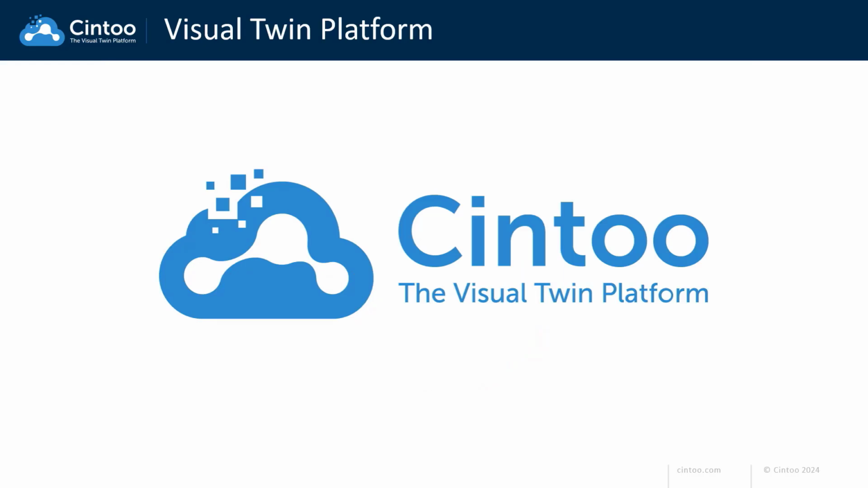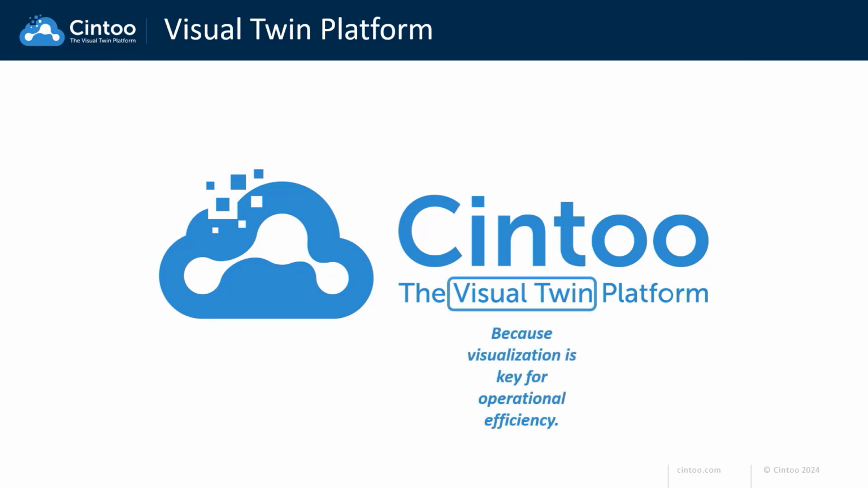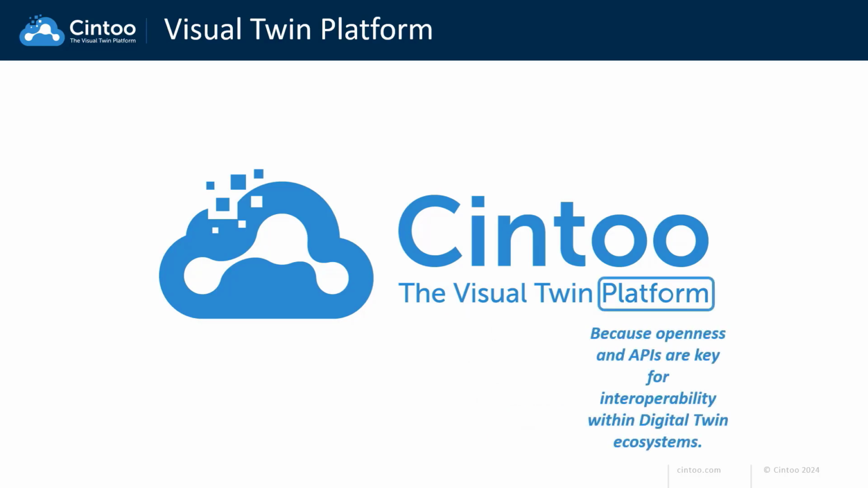And because the real world is made of surfaces, Cintoo is your 3D mesh-based visual twin platform that provides the most trustful representation of your captured data. It allows unlimited users to easily view, share, collaborate, and distribute all kinds of data essential to digital twin ecosystems, making Cintoo your ultimate source of truth.